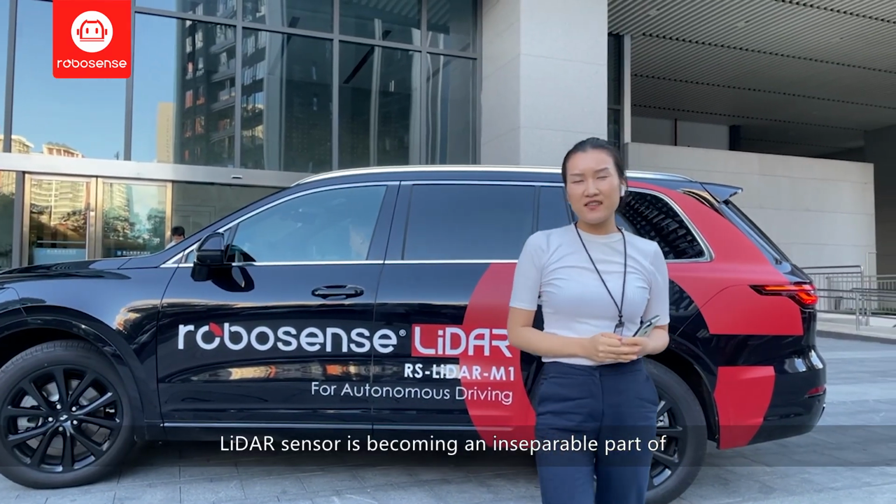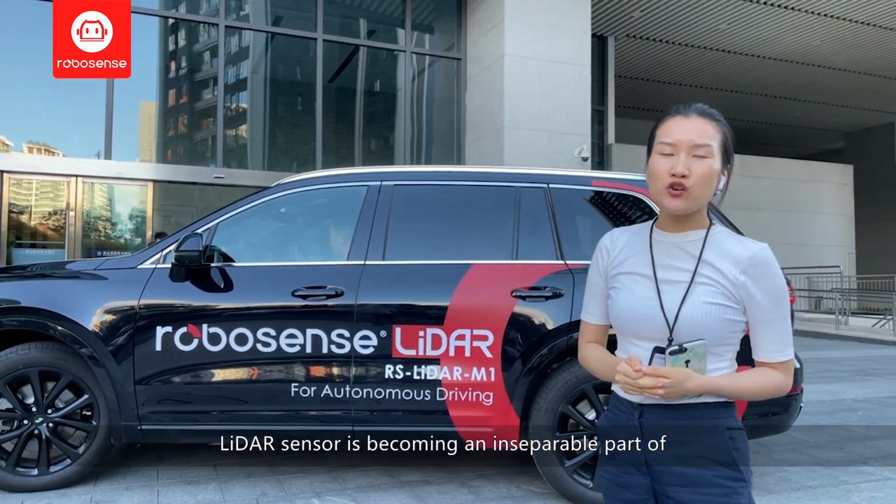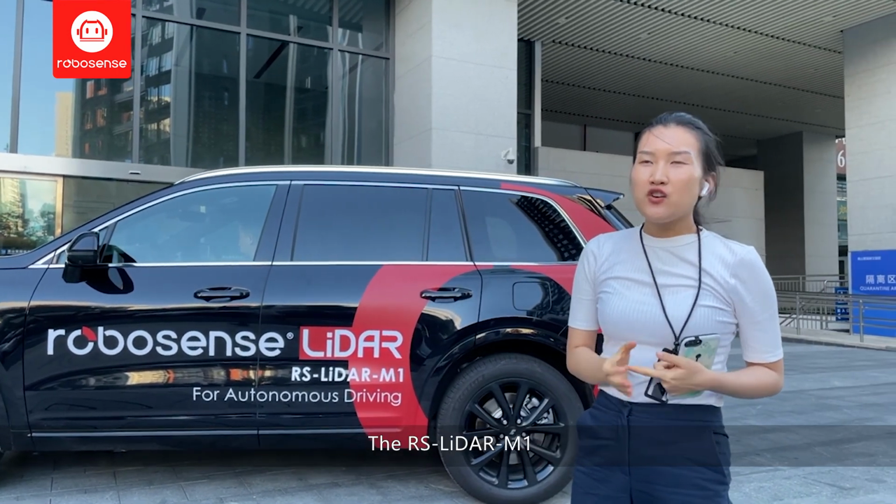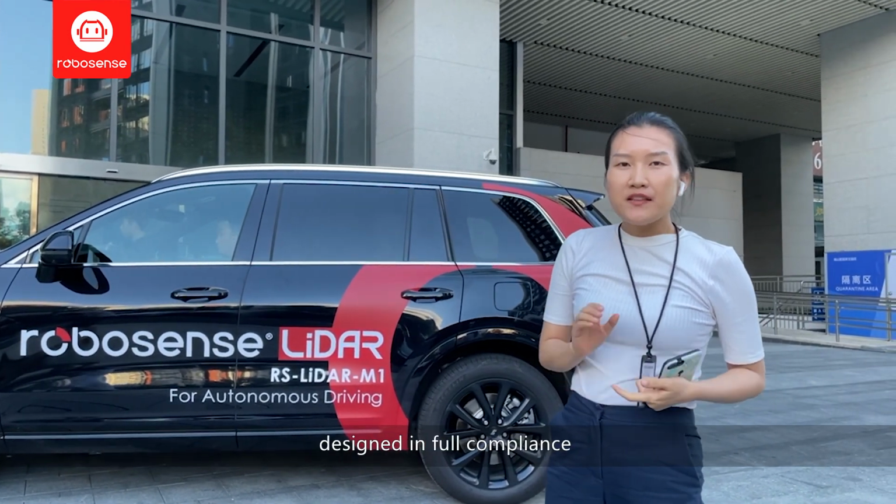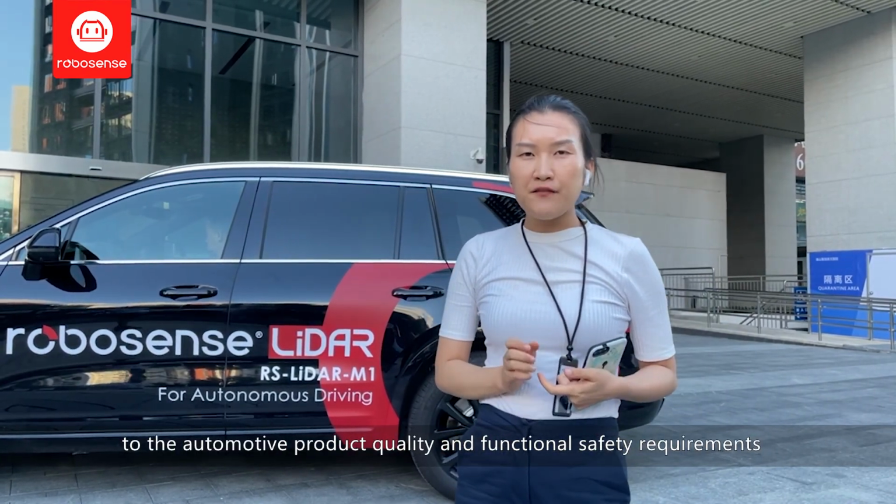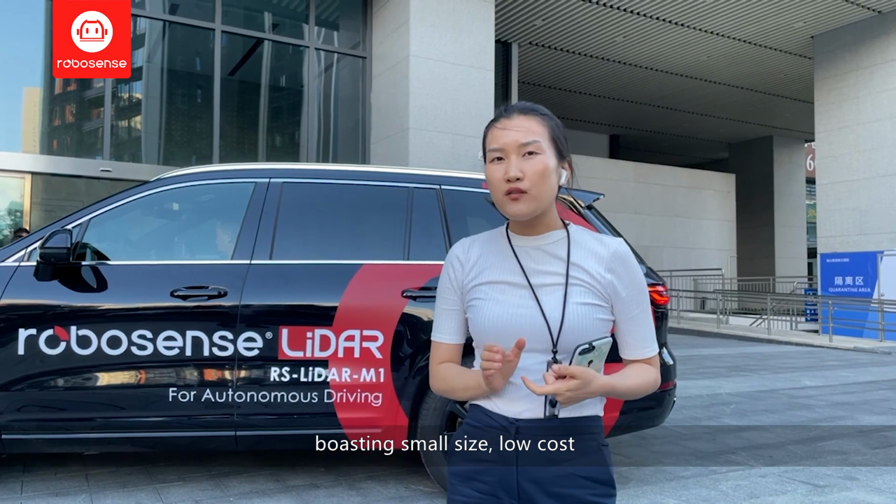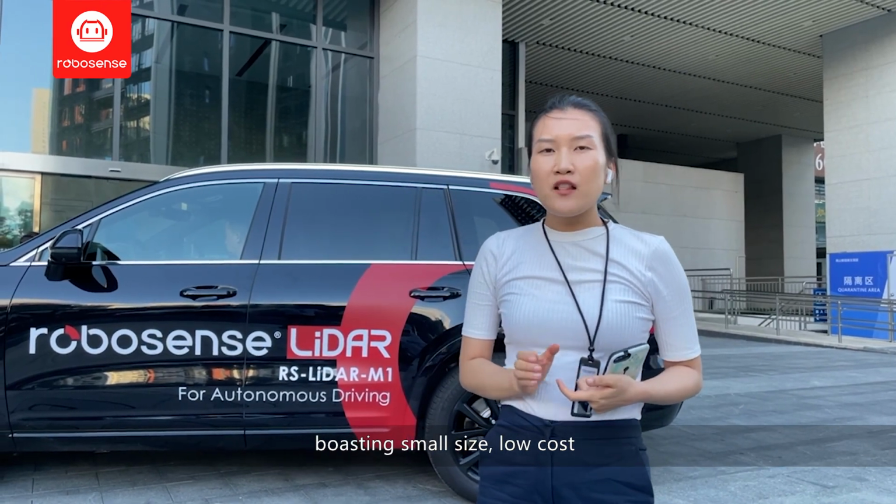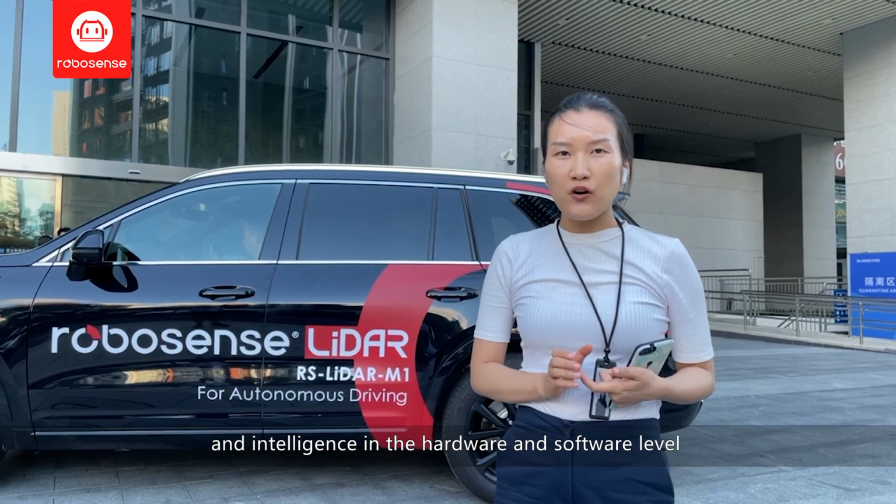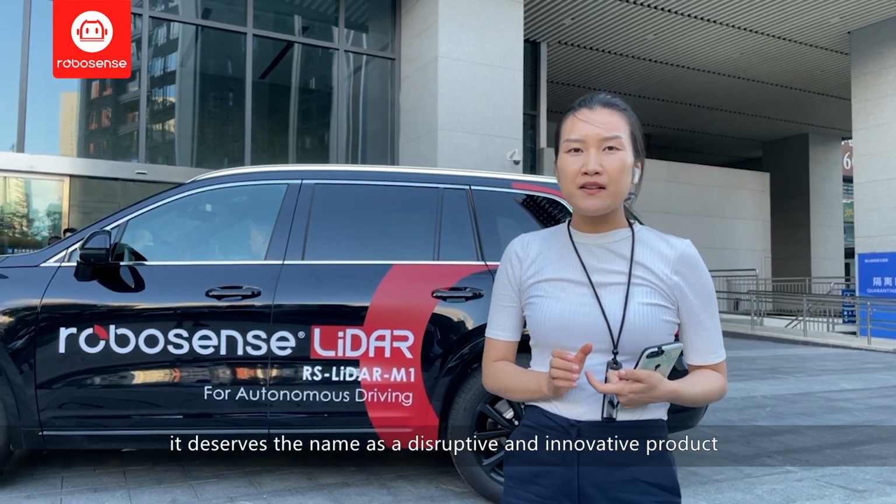So LiDAR sensors are becoming an inseparable part of the environment perception system of autonomous driving. So as for LiDAR M1, designed in full compliance with the automotive quality and functional safety requirements, boasting its small size, low cost, and intelligence in the hardware and the software level, it deserves the name of a disruptive and innovative product.